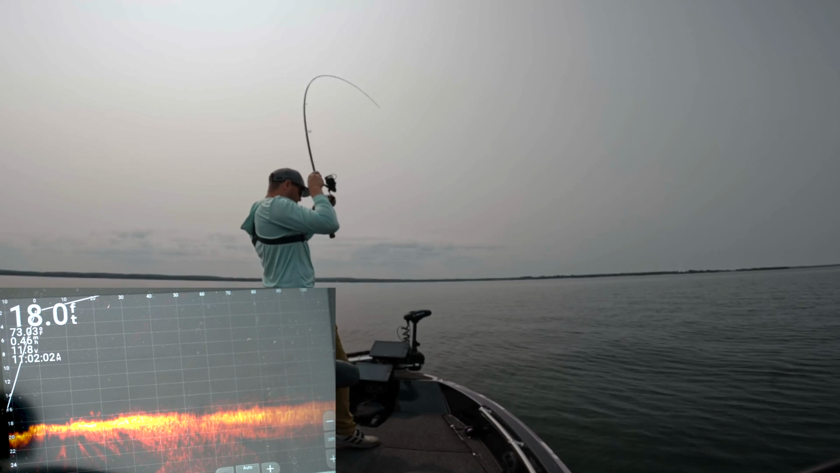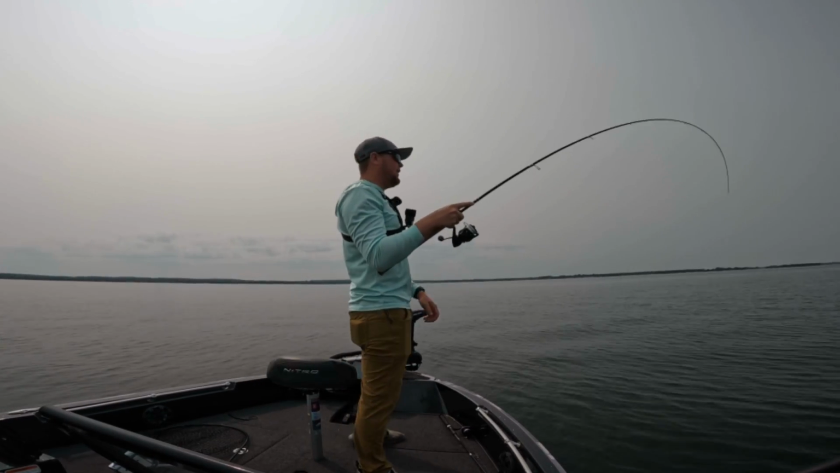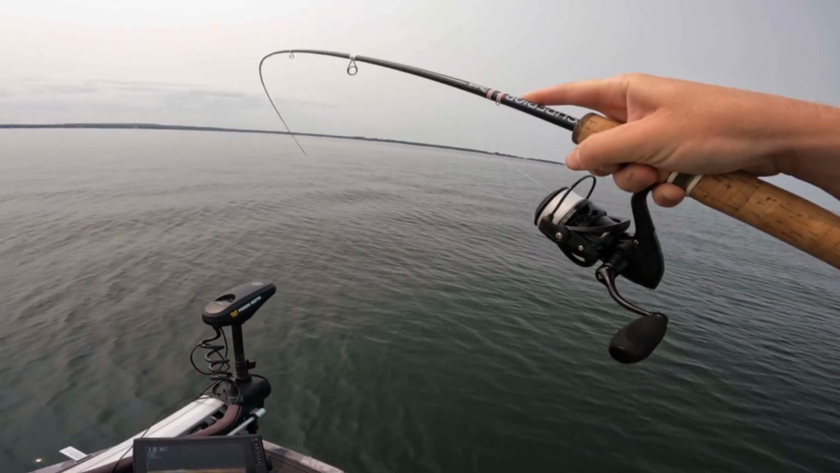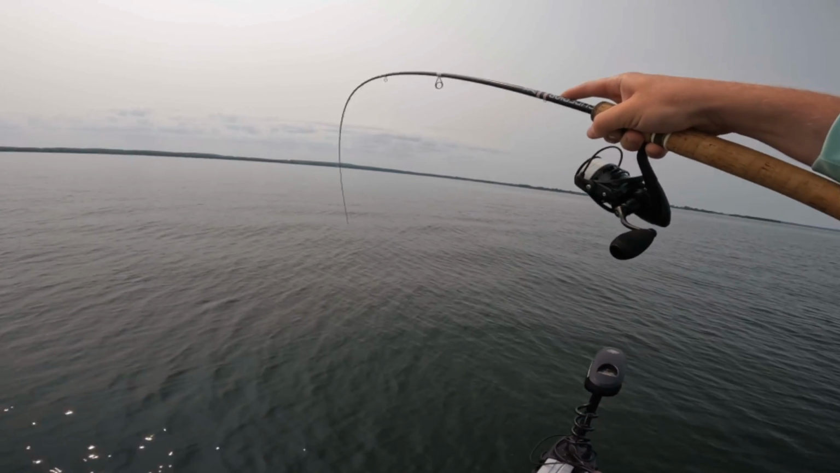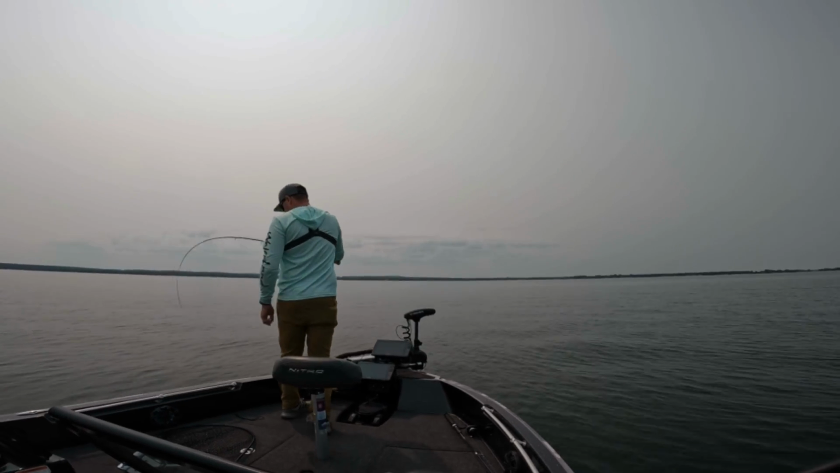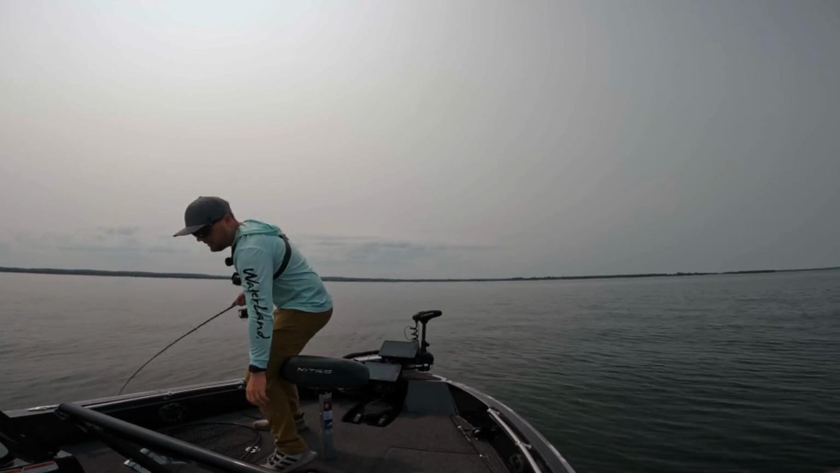Oh, that was so cool. Oh, it's so cool watching him fire up on Livescope and just come up and smoke the bait. Oh, you guys, there were two fish chasing me, and this one came up and did it. So freaking cool watching that. That's a good one again.